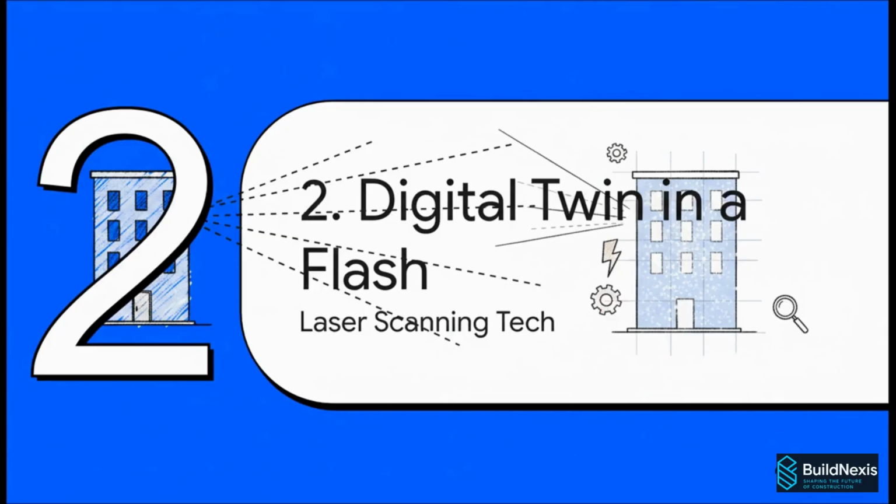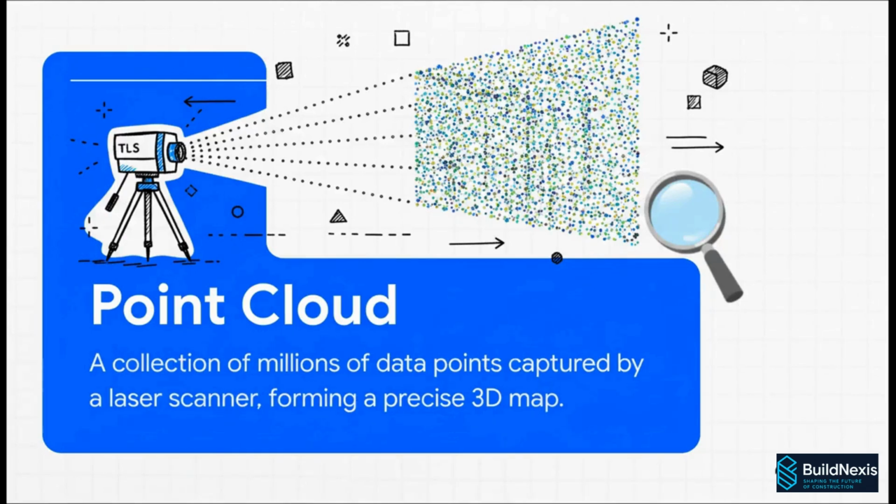So, if the old way is broken, what's the fix? Well, it involves creating a perfect digital copy, a digital twin of a building, and doing it almost instantly. The key piece of tech here is the Terrestrial Laser Scanner, or TLS. This thing is amazing. It shoots out lasers millions of times a second to capture the exact 3D coordinates of everything it sees. What you get back is this beautiful, incredibly detailed 3D map called a point cloud. Seriously, think of it like a photograph, but with perfect depth and dimension.